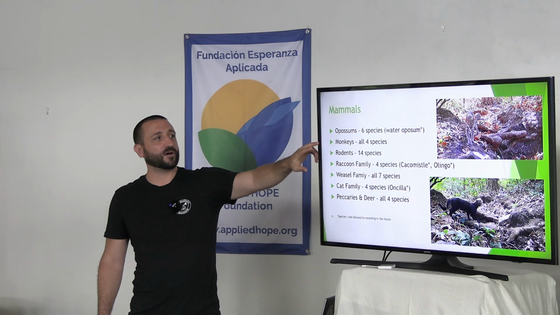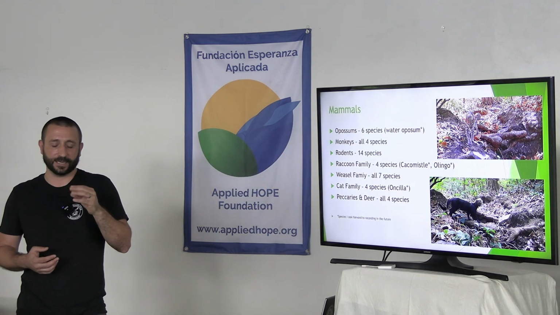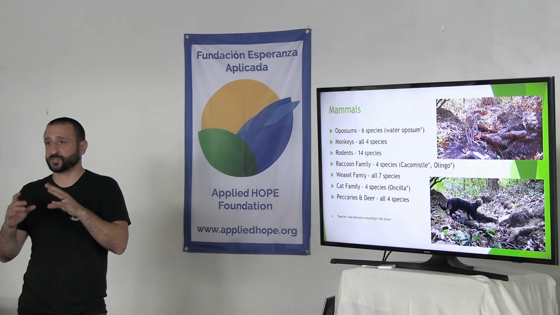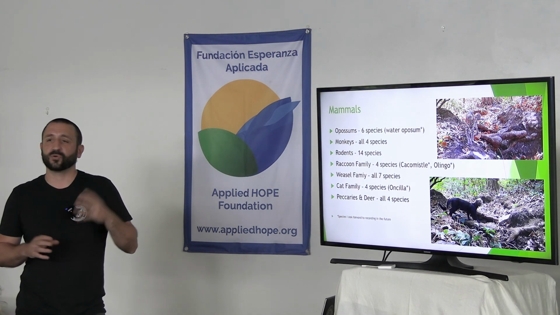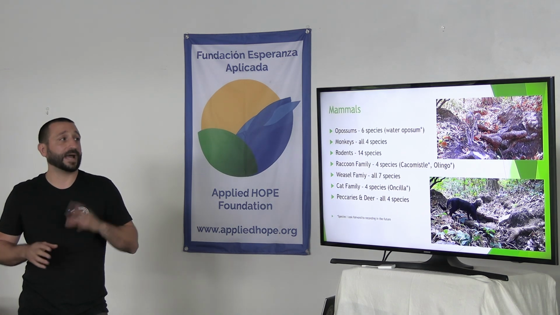Monkeys, I've gotten all 4 species. I don't work frequently where the mono titi, what's it called in English? Squirrel monkey. I've only recorded a couple of them in Osa, but they're not all over the place and I don't work there much. But I have gotten all of them.